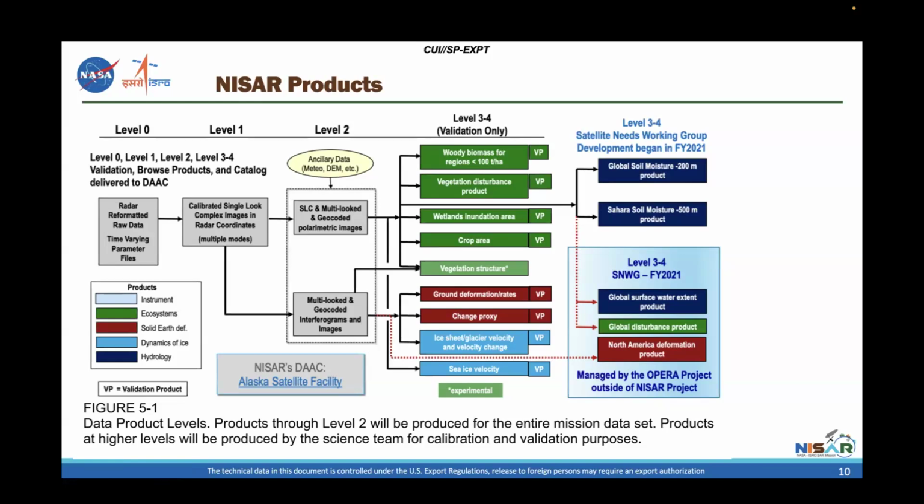Those are going to include polarimetric images that will be multi-looked and geocoded. There will be multi-looked and geocoded interferograms, unwrapped interferograms. So if you want an interferogram from NISAR, you'll be able to simply go and download an interferogram that you don't need to process and unwrap.